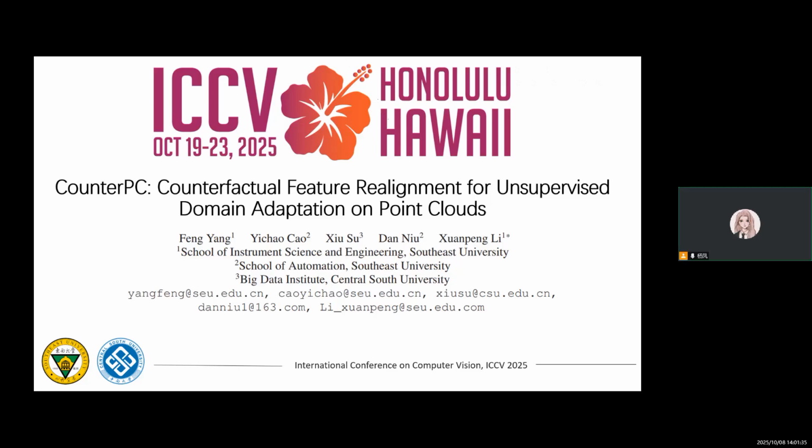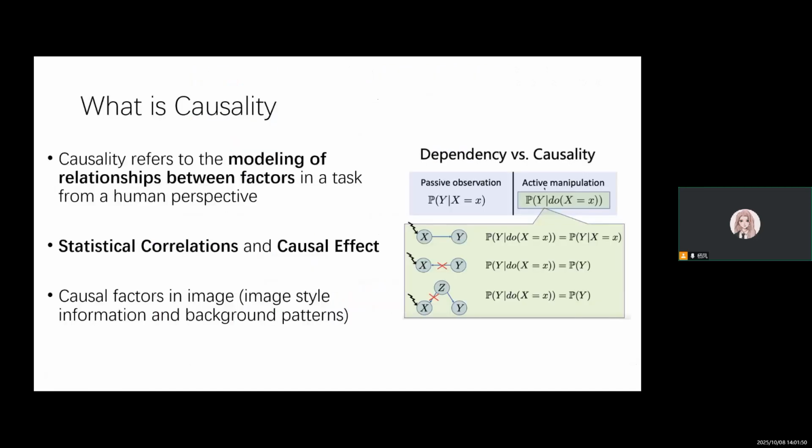Welcome everyone. Today, I will be presenting our work titled CounterPC, Counterfactual Feature Realignment for Unsupervised Domain Adaptation on Point Clouds, which has been accepted to ICCD 2025. This work addresses a fundamental challenge in point cloud domain adaptation: how to selectively transfer domain invariant semantics while avoiding bias from domain-specific geometric variations. Our solution, CounterPC, introduces a causal framework to model this disentanglement and implements counterfactual feature generation to enable bias-reduced adaptation.